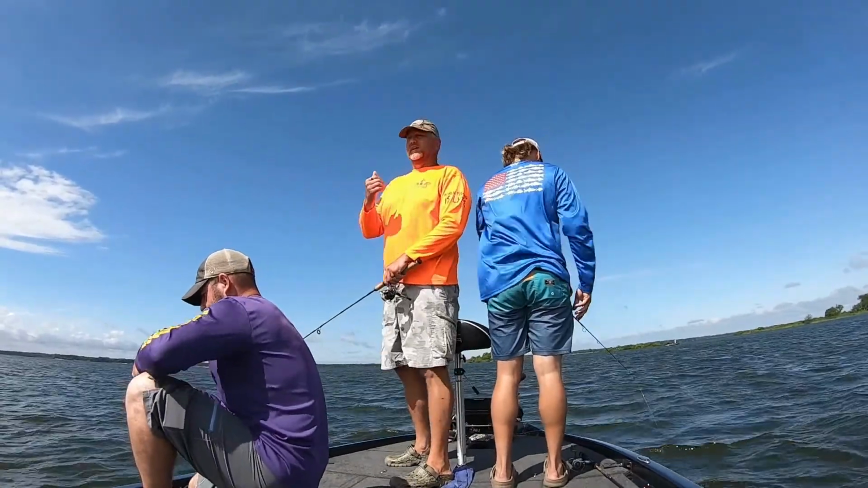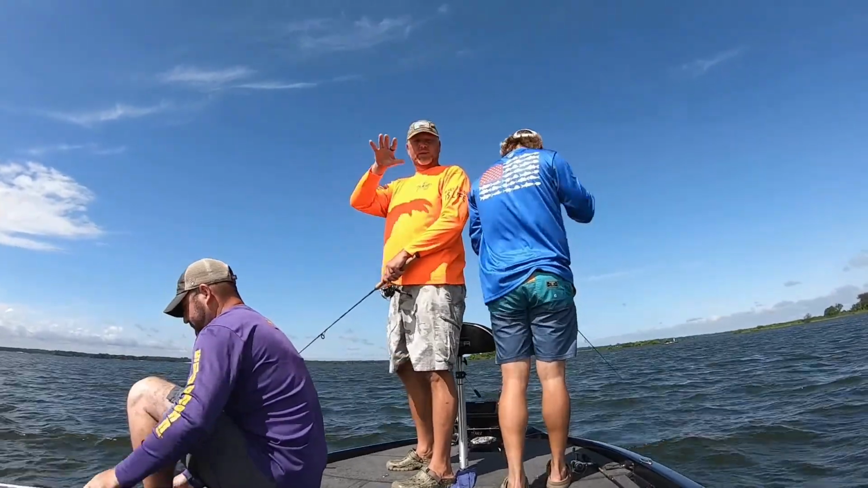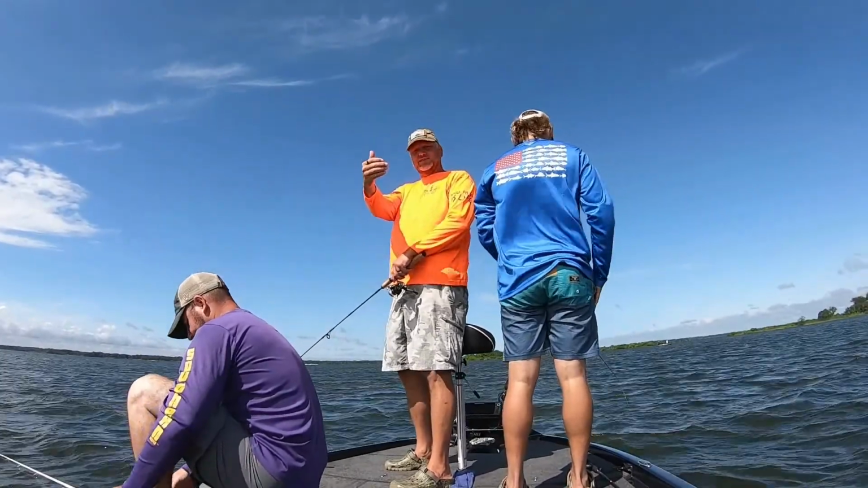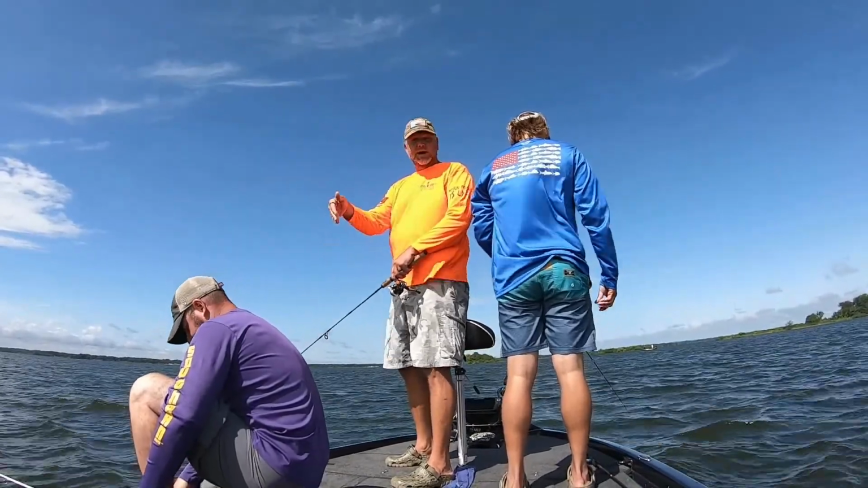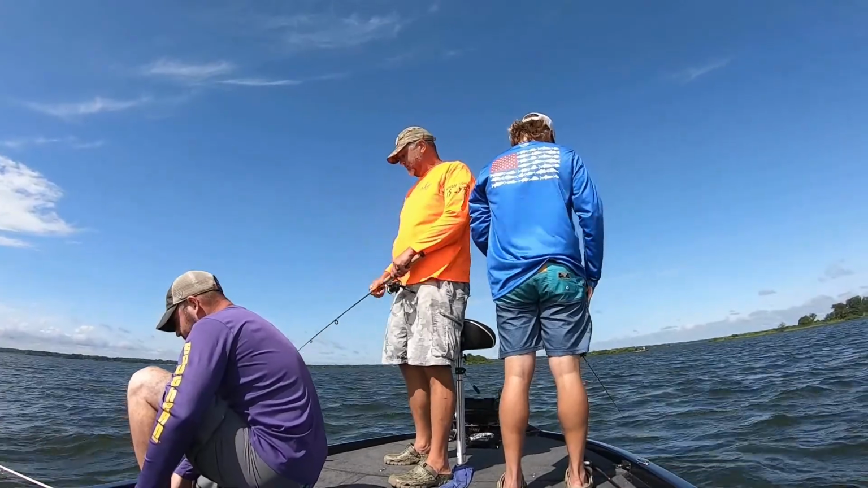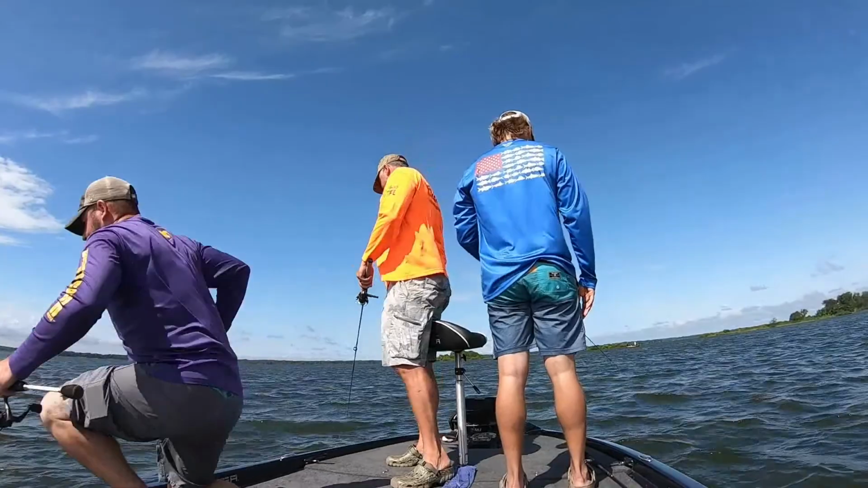All right, guys, so what we've done is we started out right on top of the brush pile, trying to fish the top of the brush pile, but we noticed on our graph that a lot of the fish had moved down. So we actually trolled up about 8 or 10 feet, which allows us to get down beside the brush pile, right on the edge of it. Maybe still in the middle of it a little bit, but it's produced some bigger bites here the last couple of fish.